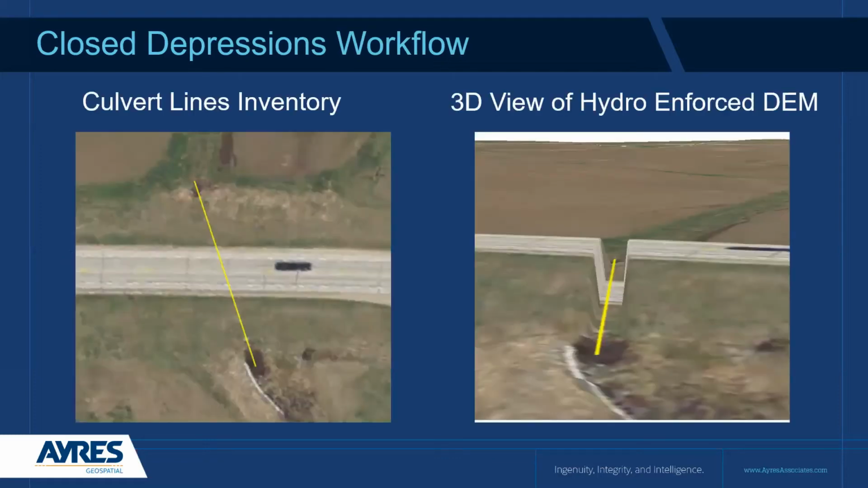So in order to do this, I need a DEM, and then I also want my culvert inventory. Culvert inventory needs to have a real culvert. It should be running from inlet to outlet, as you can see on the left image here. But we want to take that line. It needs to be a 3D line. We're going to burn that into the DEM that would be supplied, say, with a typical 3-depth USGS project.